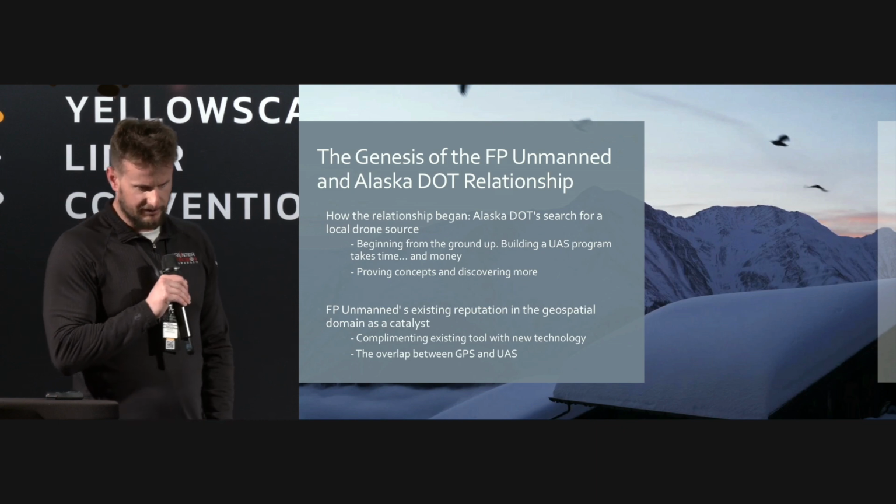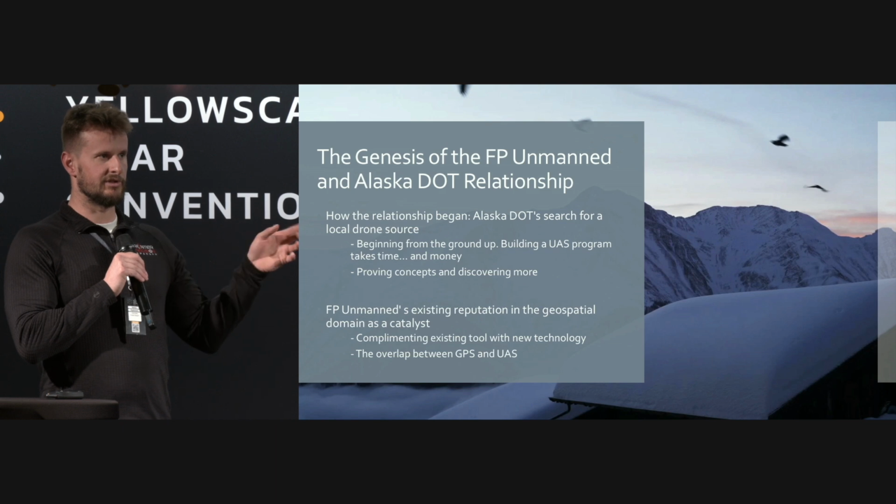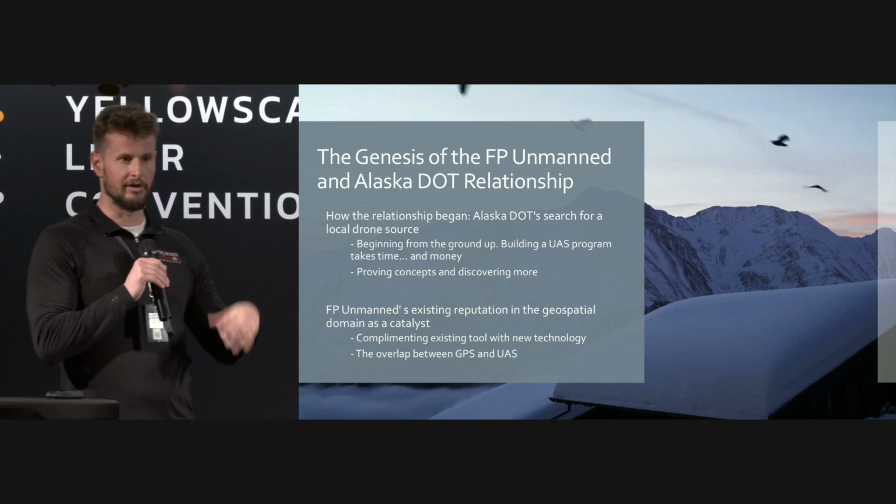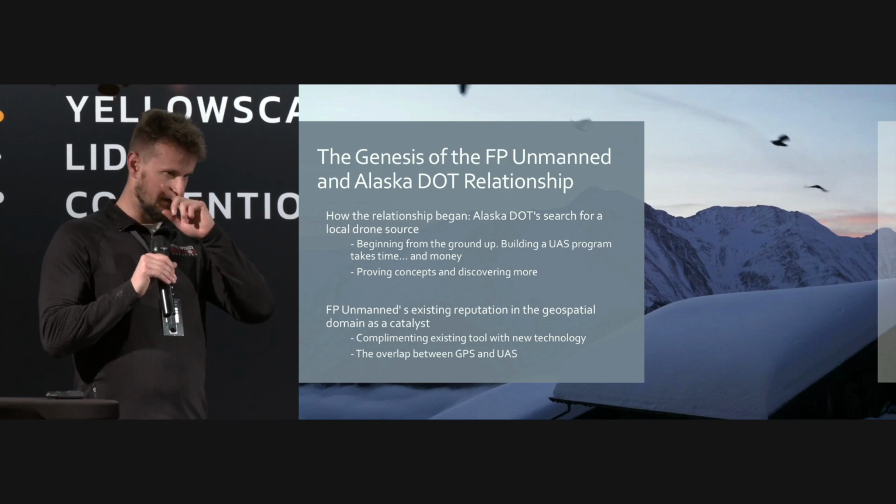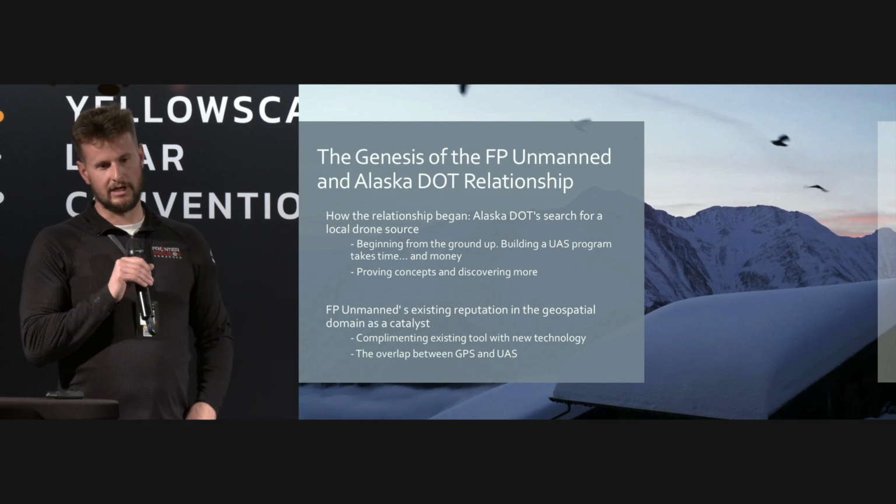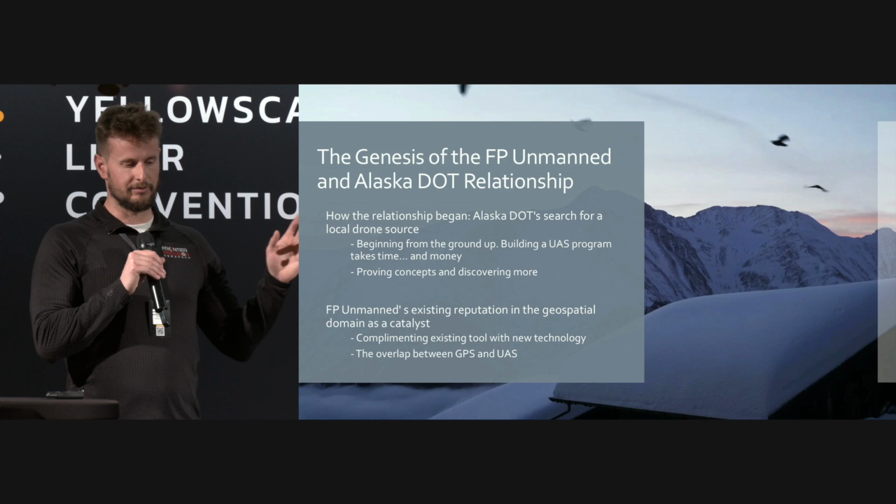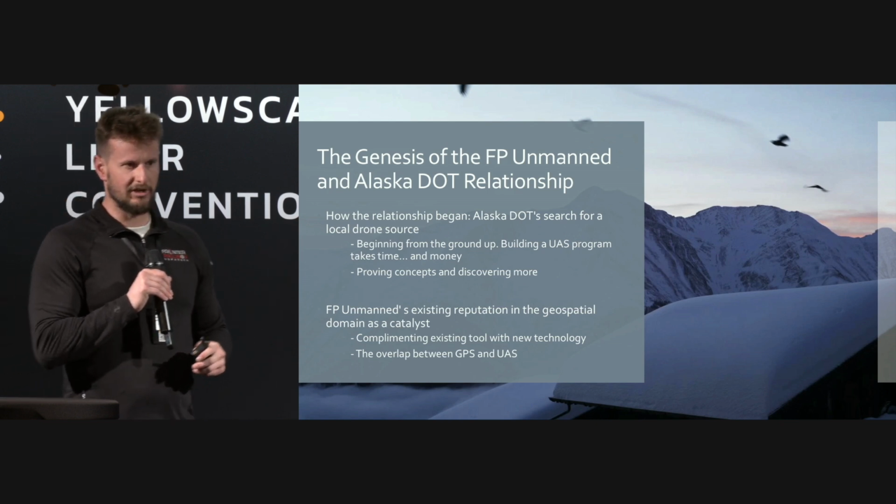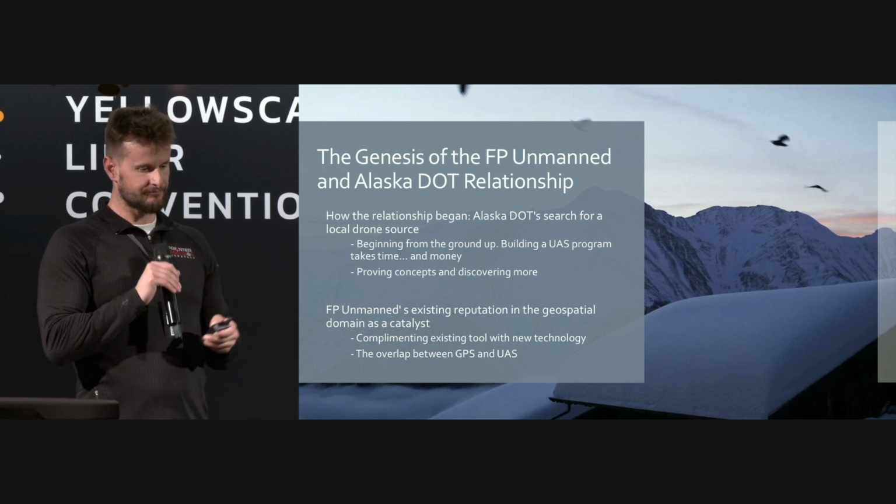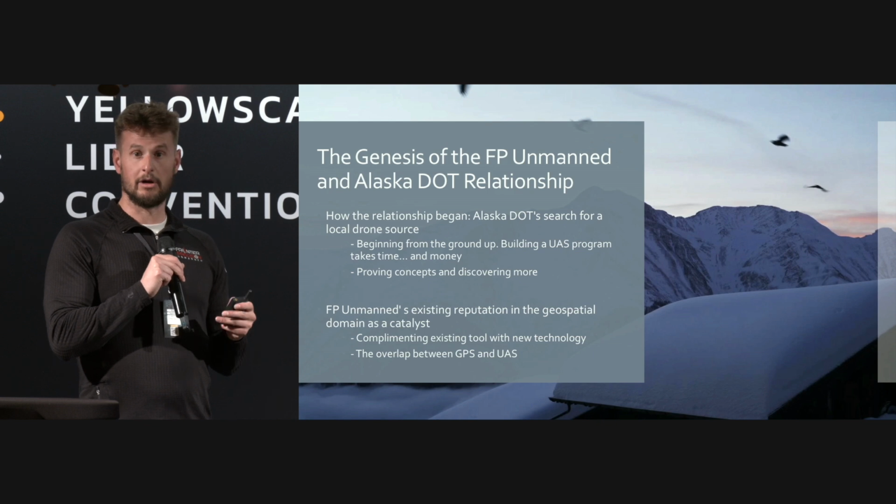So we began with the Alaska Department of Transportation. They manage roads in the U.S. Years and years ago, we approached them to be their drone provider, to procure them hardware and software and expertise and things of that nature. And we developed this relationship over time. So we've been selling them drones, we've been providing training and support for a number of years for the Department of Transportation. And we've really become their trusted advisor when it comes to new technology and new solutions. So that's the genesis of our relationship with the Department of Transportation.